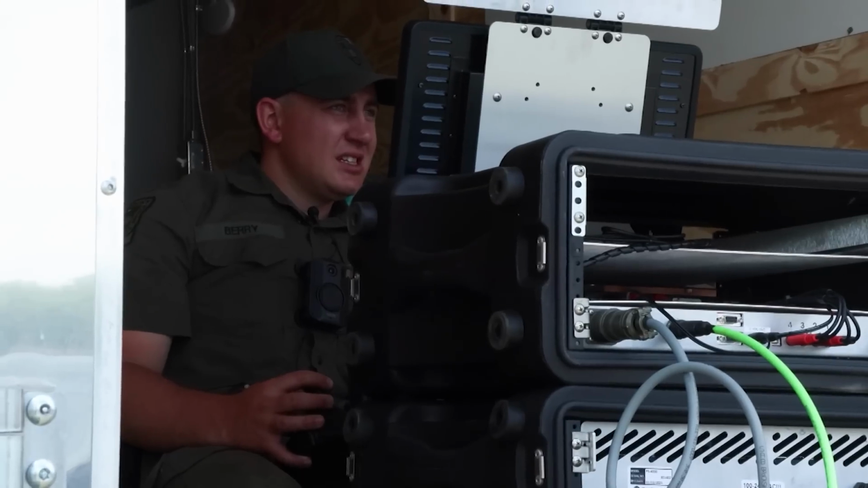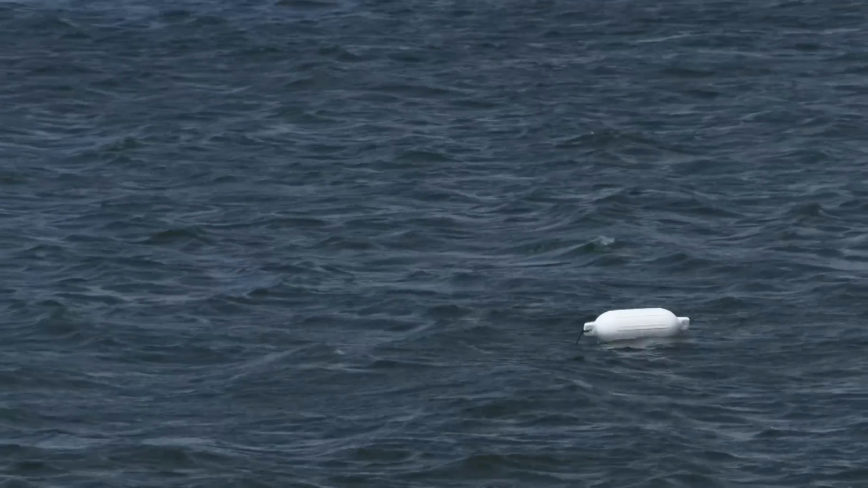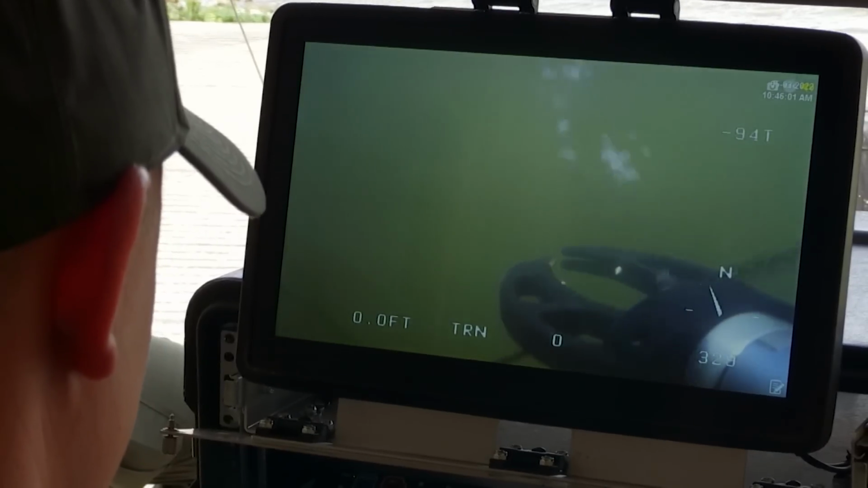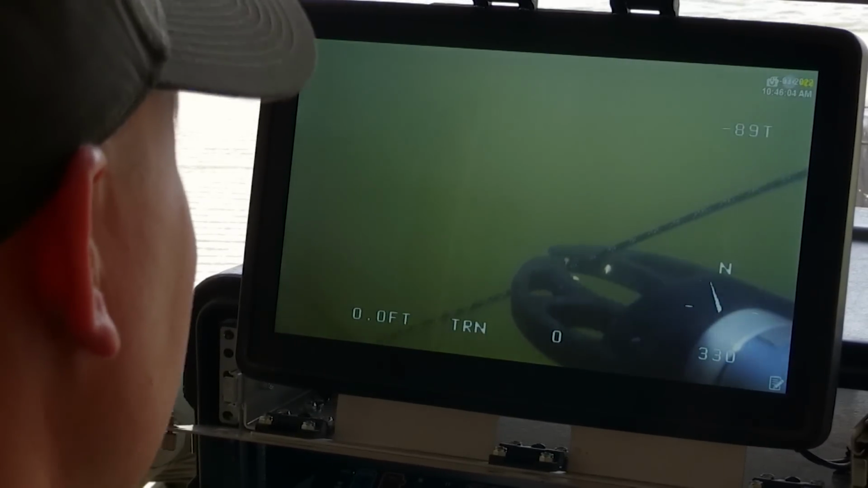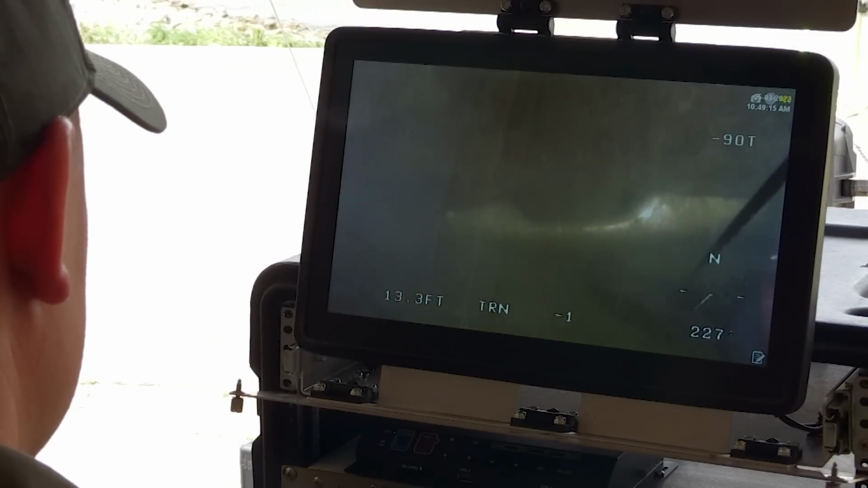We're going to try to get a picture of the car up close and maybe try to get a license plate off of it if we're lucky enough and the water's clear enough. I'm on the road. There's the car. There it is.